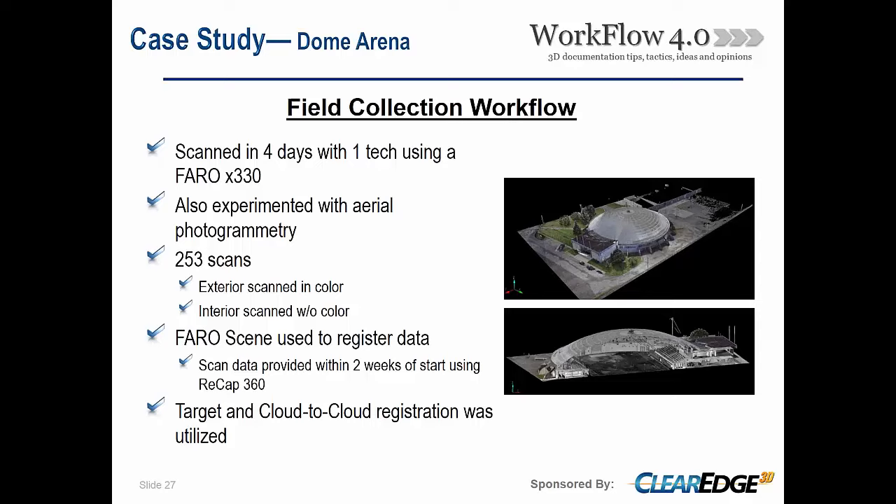We did actually also experiment with aerial photogrammetry. So we pulled some great aerial photos and actually a 3D point cloud from it, and then experimented with matching that to a 3D laser scan point cloud. And it came out pretty darn well, really filled in some of those holes that weren't accessible in the high spots around the roof. So experimenting with that, it's coming out as a fairly promising workflow.